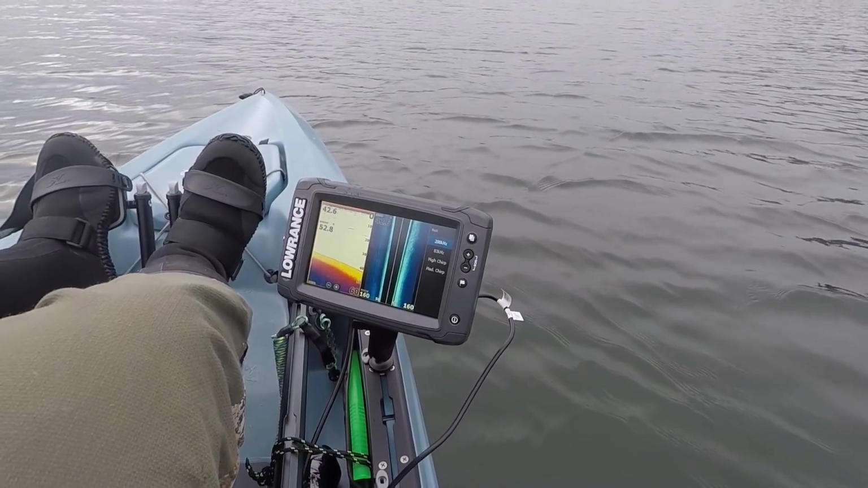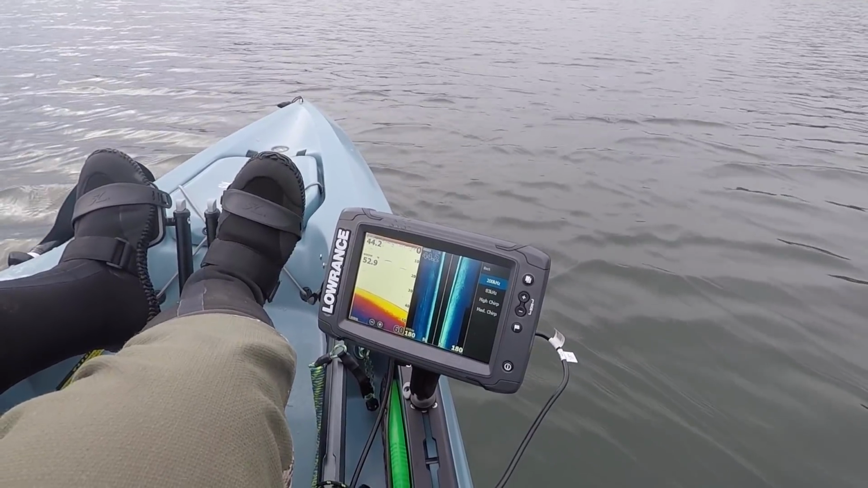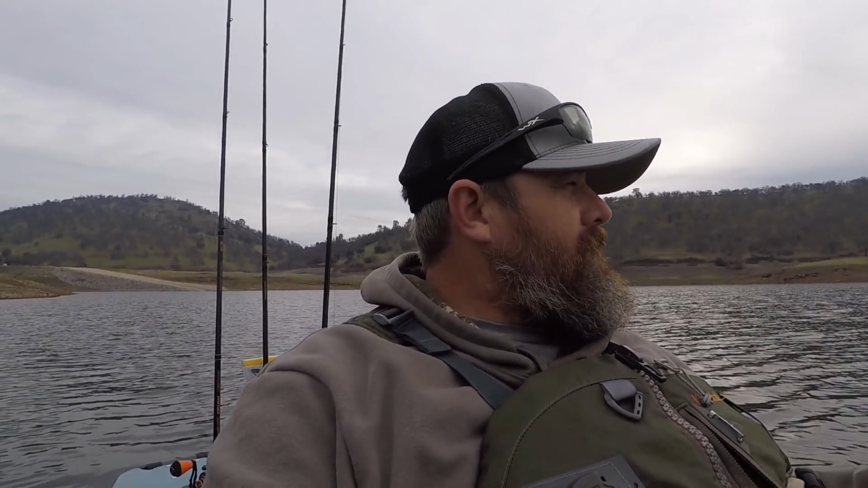Got the new Lowrance Elite TI2 7-inch, and gonna be playing around with that today. Hopefully gonna be able to figure out some features and start to dial it in. I know that's probably gonna take more than one day, but really happy to be out here. Hopefully I can get on some fish, figure out what they're looking for, figure out where they're at. Hardly anybody out here, and I think it's gonna be a beautiful day. So let's get after it.